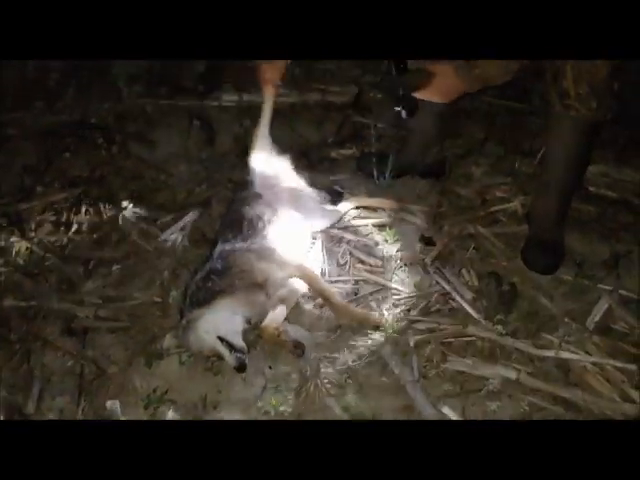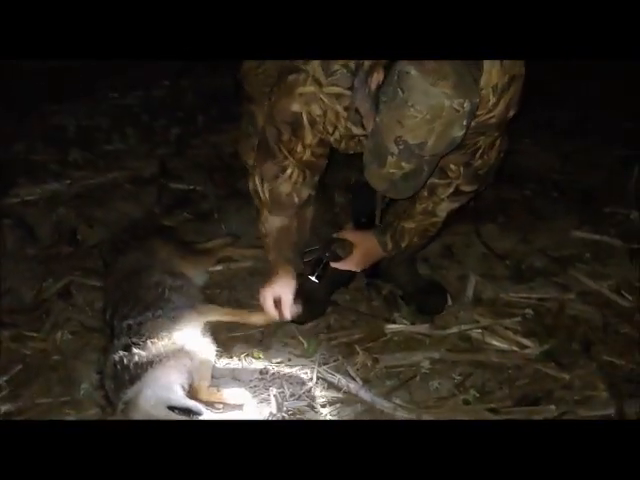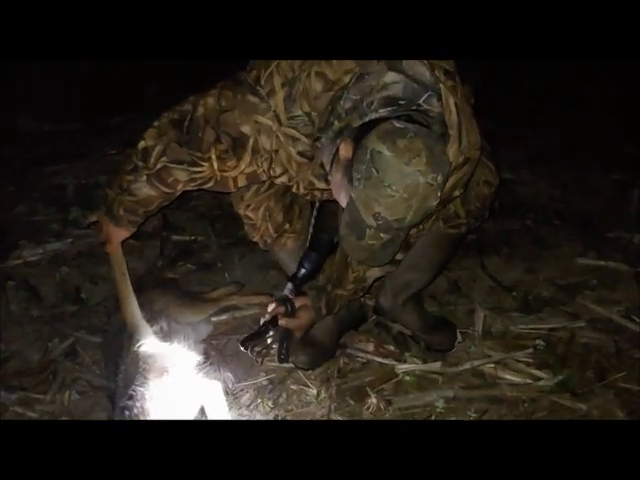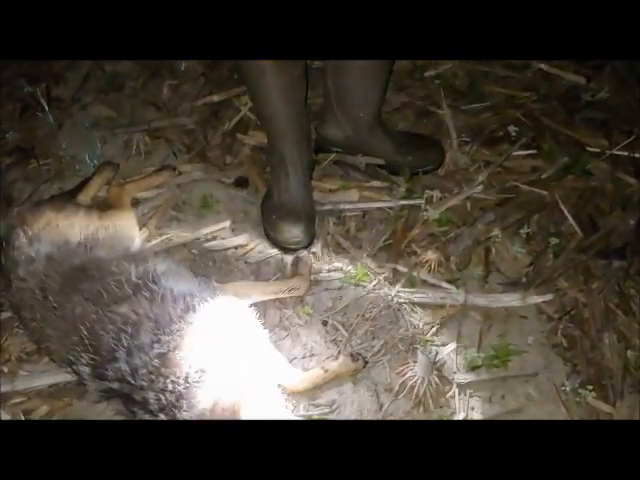Kick it over. Is it a puppy? No. Female. They were all 3 about the same size. Probably got a hole right here. Right in his chest. Right there. Yeah. Yep. Somewhere. Yeah, right there. Phew, she stinks.